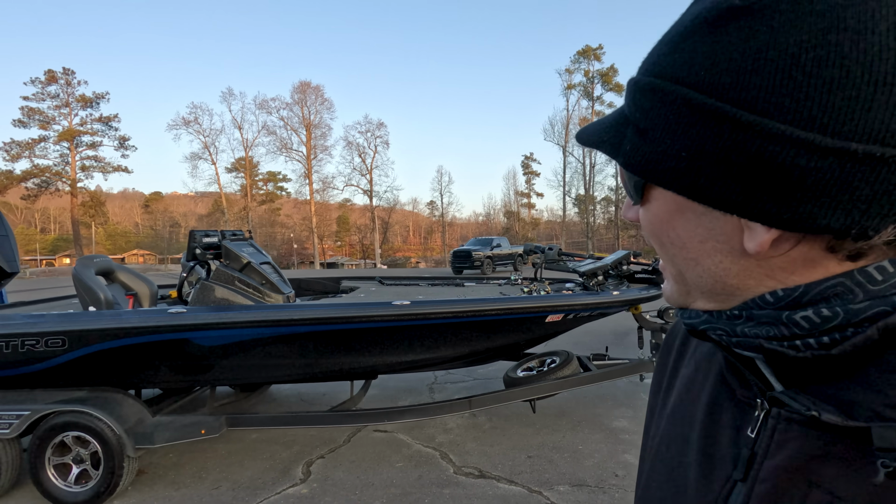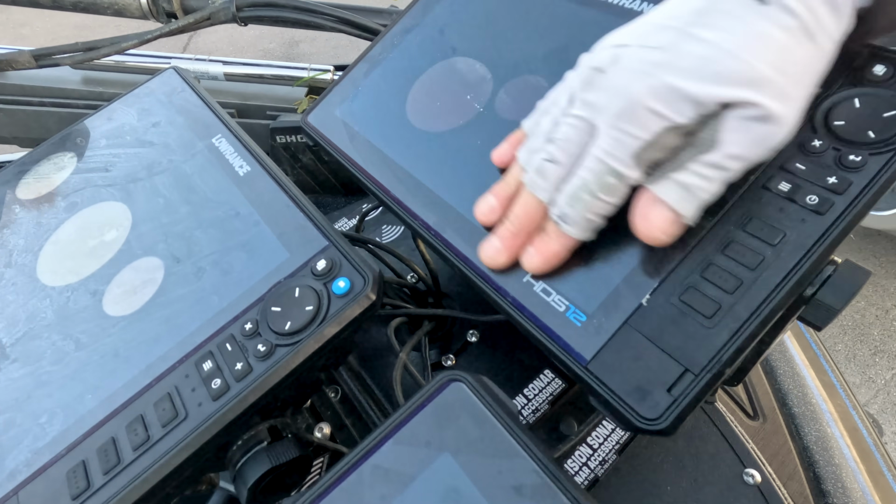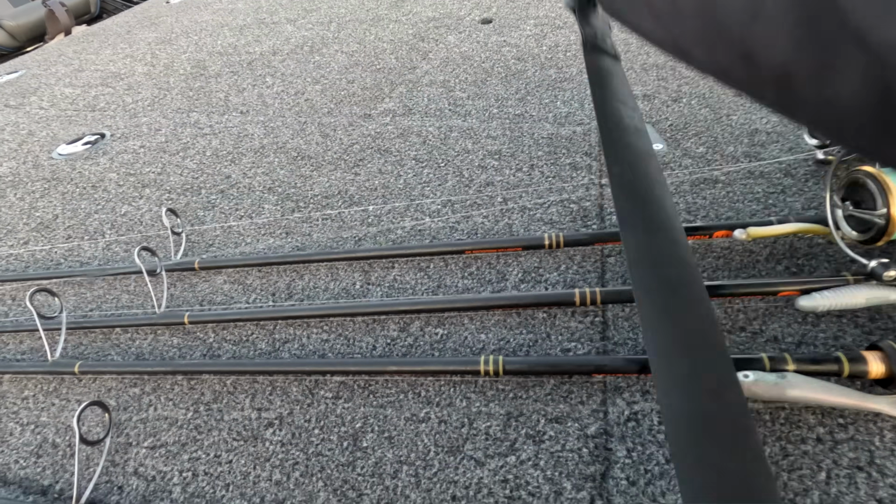I love it when it's cold because as you can see behind me, nobody else wants to be out here, because there ain't nobody at the boat ramp. Gotta defrost the Lowrances, dude. Got a bunch of lures, even a new prototype.